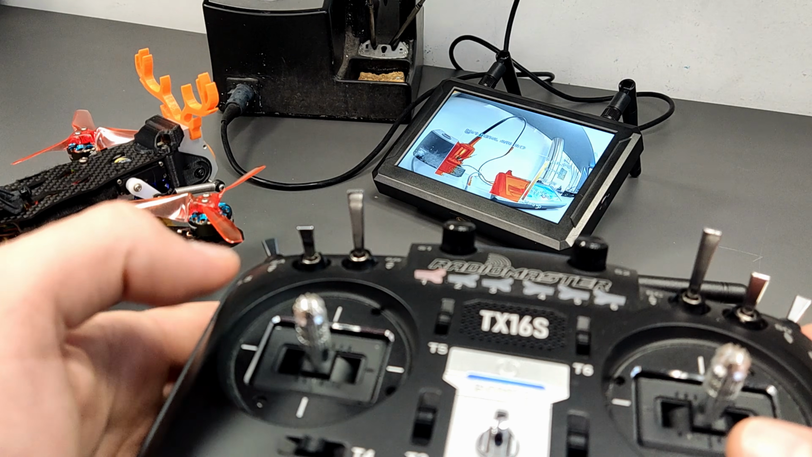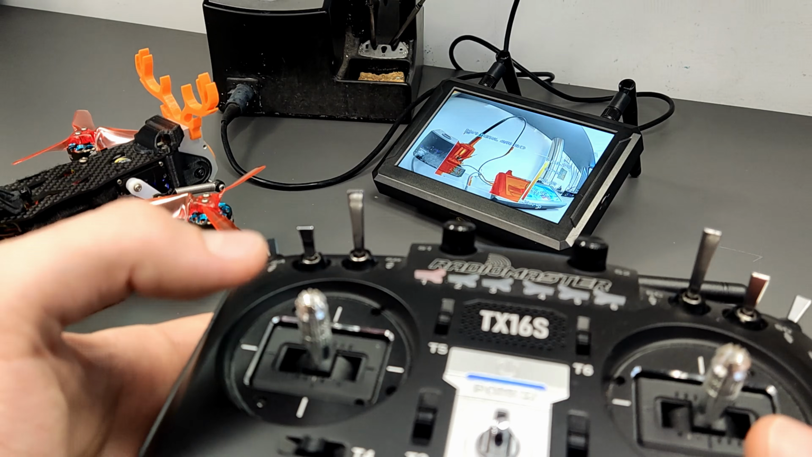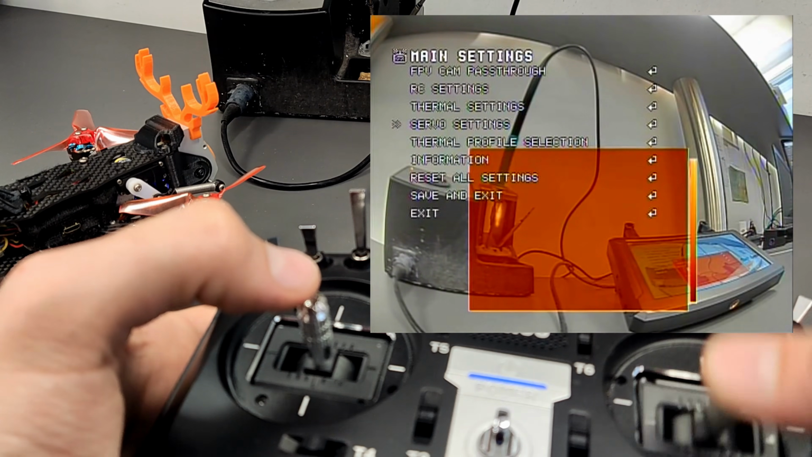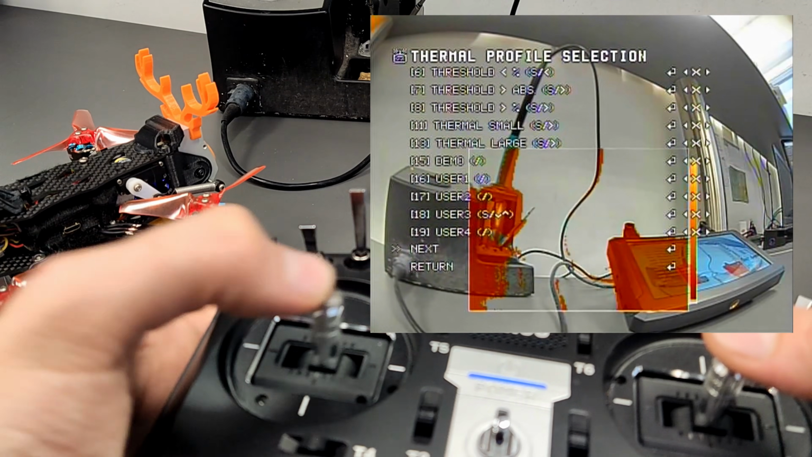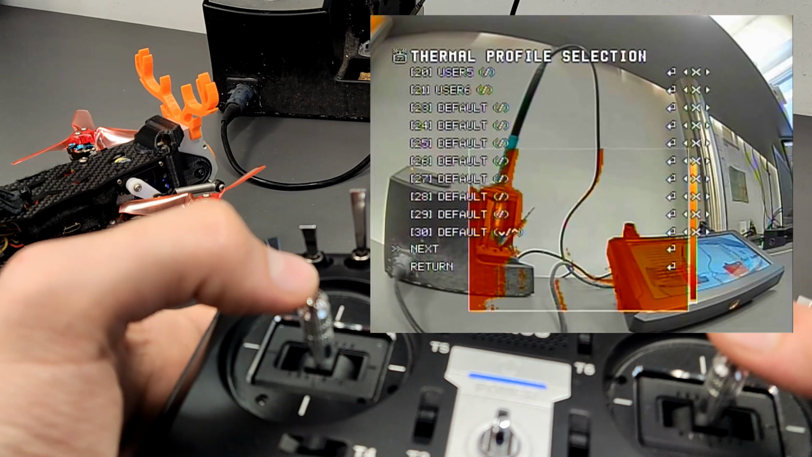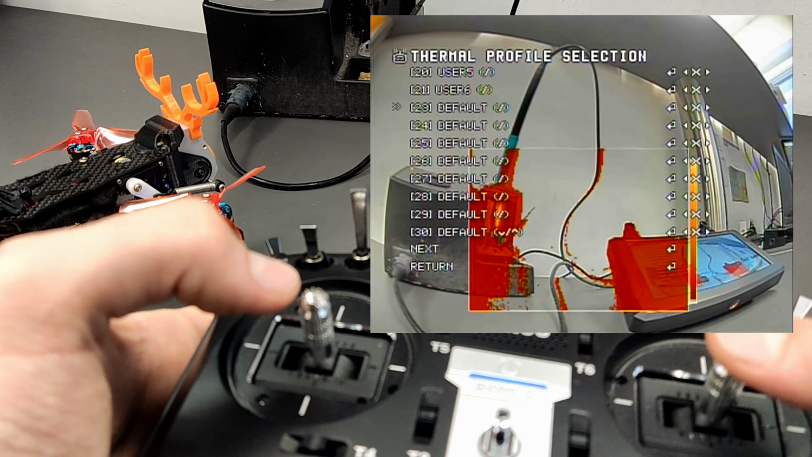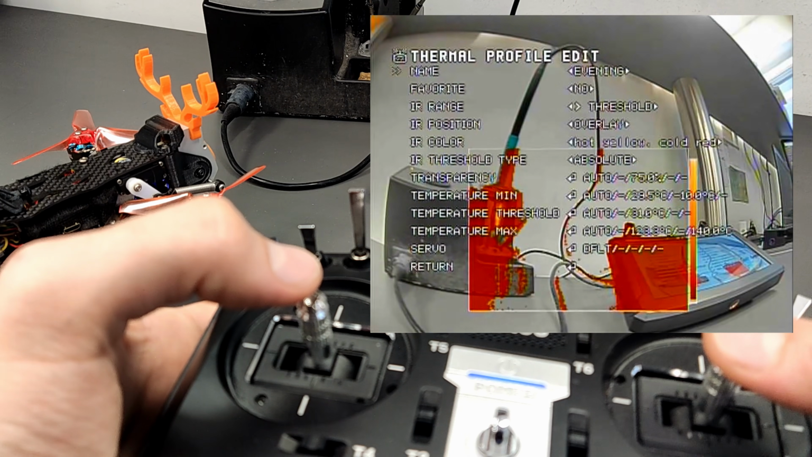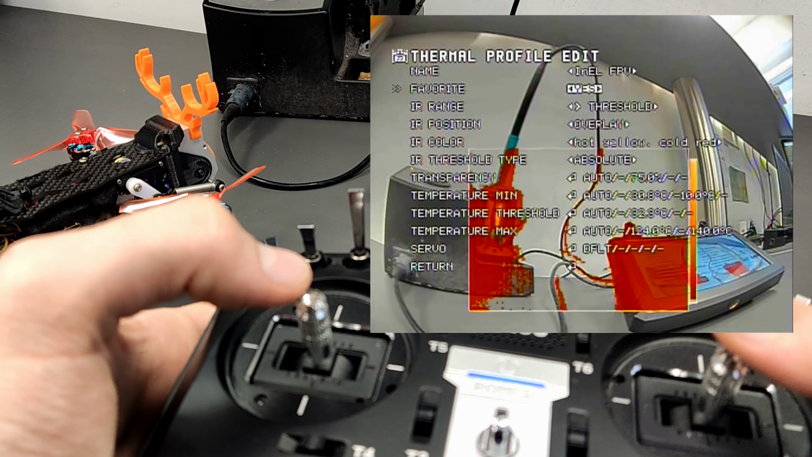Now I want to show you how you can create a thermal profile with manual temperature range. Connect the RC. Go into thermal profile selection. Next. Next. Let's use a default profile. Let's call it InEL FPV. It's our new favorite.